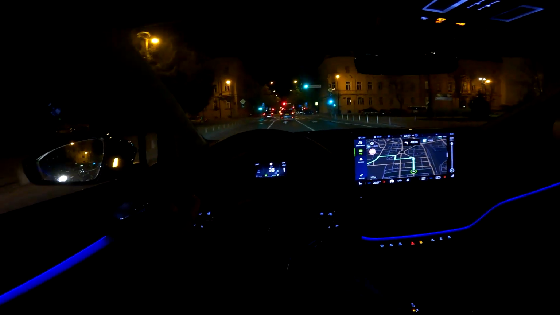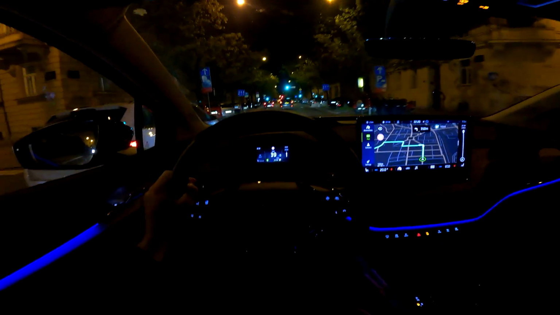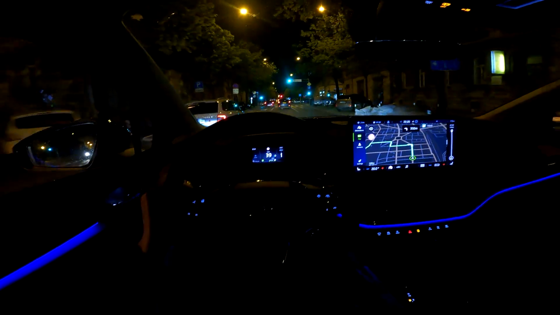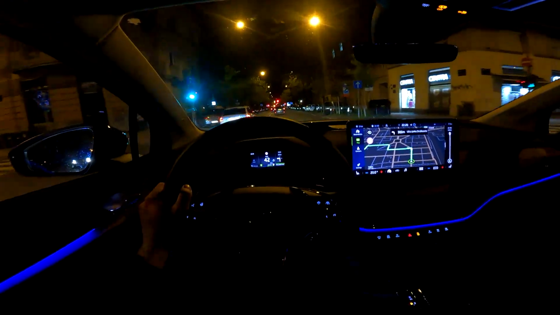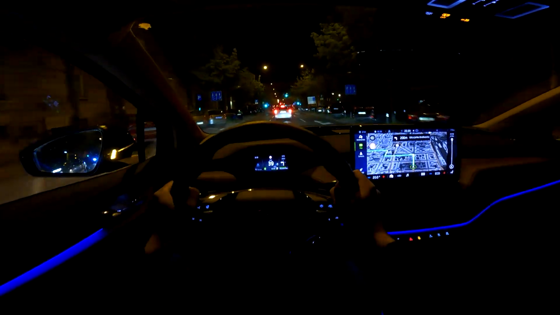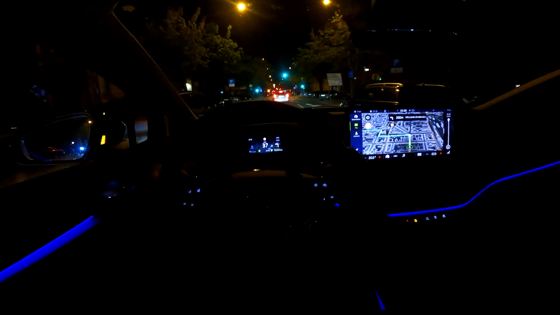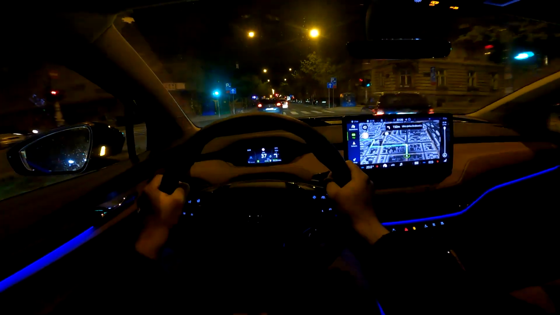Tell me in the comments, what are your initial thoughts on this car? How do you like the drive so far? I think it is very relaxing. You have a lot of comfort, and yeah, of course DCC is one part of it as well, but have in mind that we are currently driving with 21-inch wheels, and if you go for 18, 19, 20-inch, you will have even smoother drive.